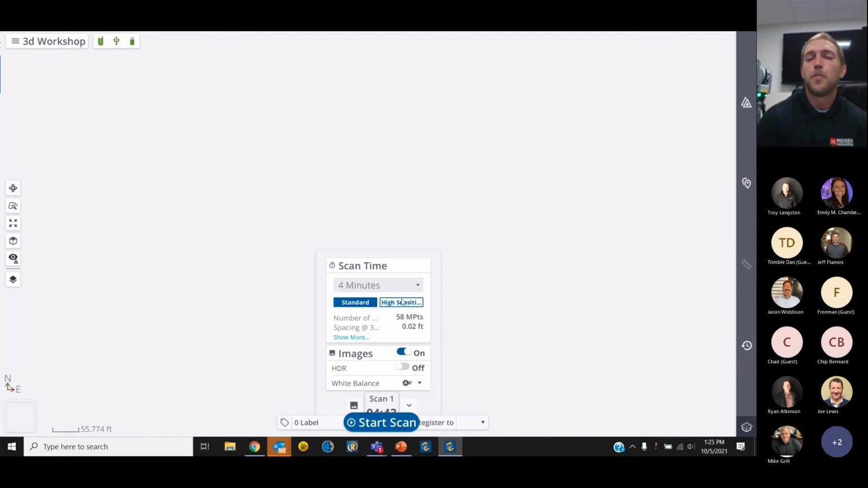So when we switch that to 4 minutes, we can do a high sensitivity scan. And I want you to note the number of points. So we're doing a standard 4-minute scan. We get 58 million points with 200 spacing. If we are to change that to a high sensitivity mode, it does drop our number of points and our spacing just a little bit.